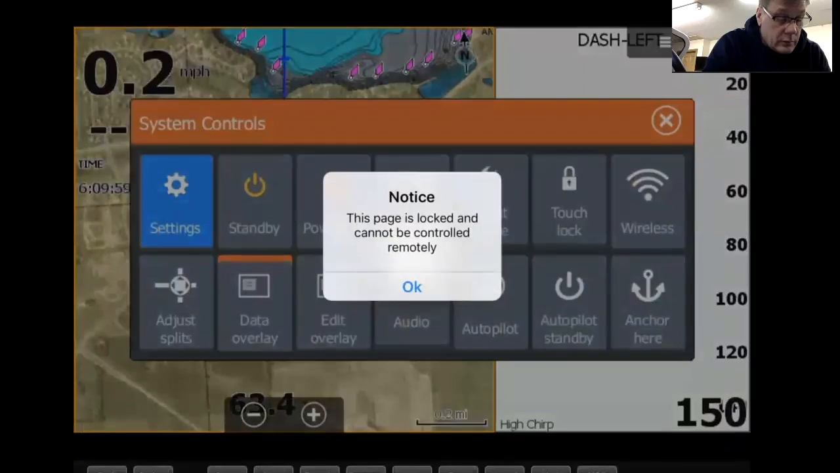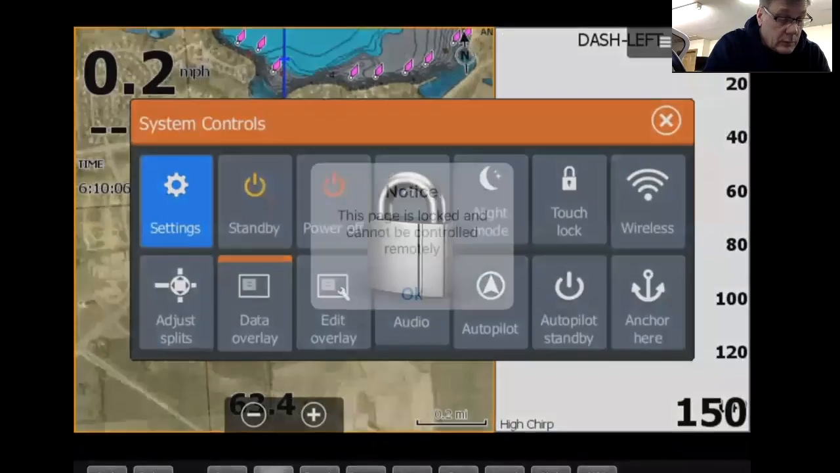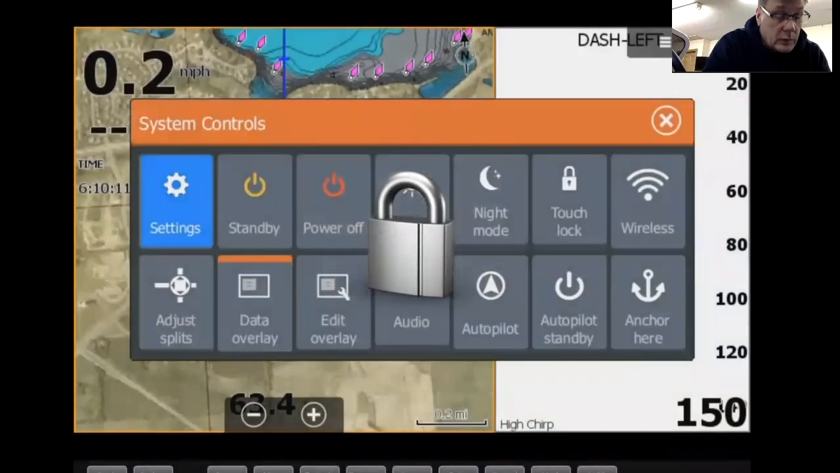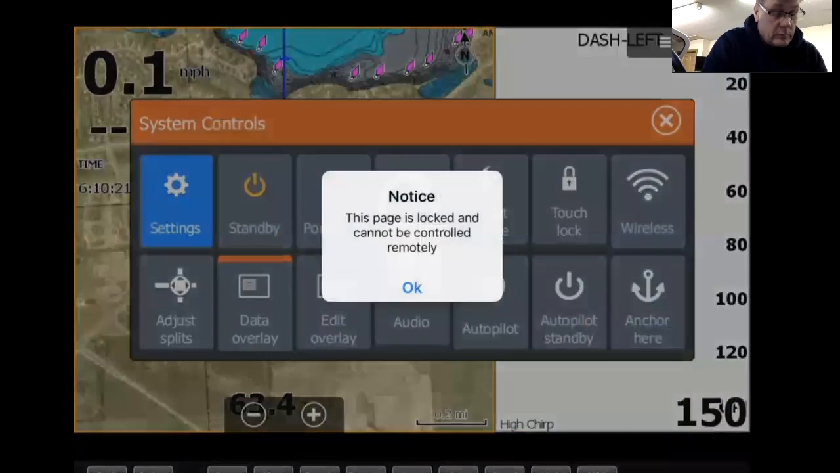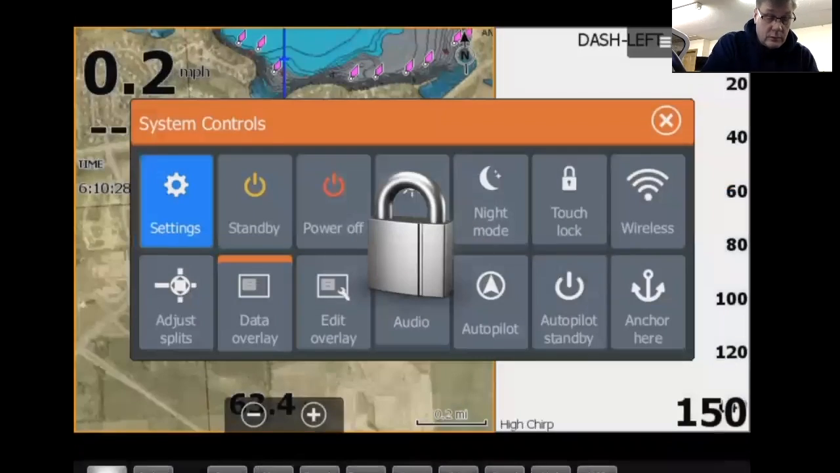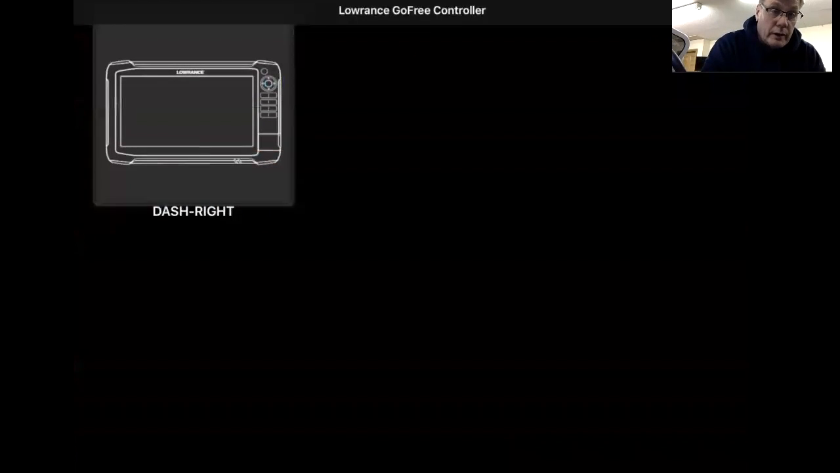Cancel, close it. So here's a little demonstration when I'm looking at my right unit here.